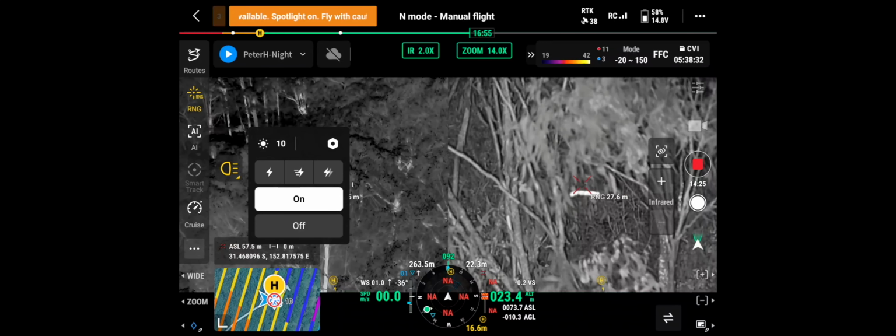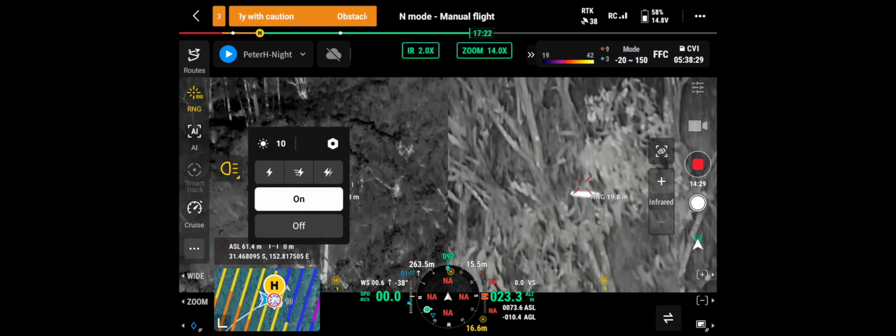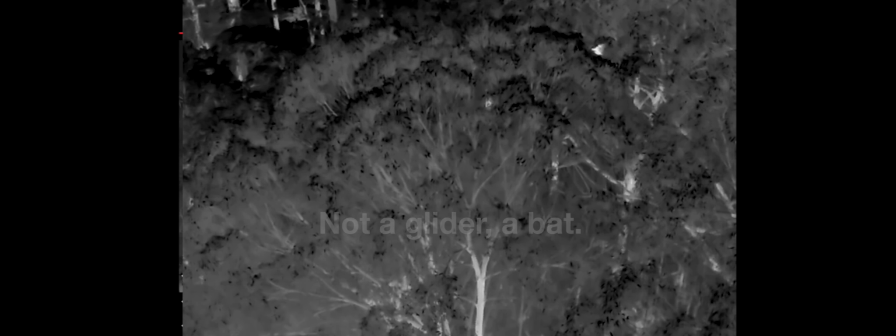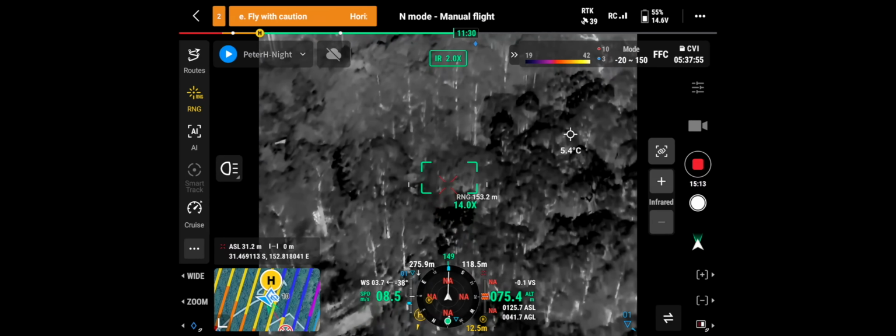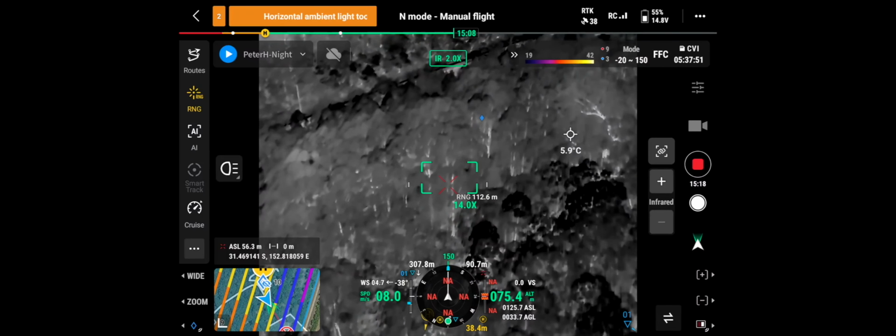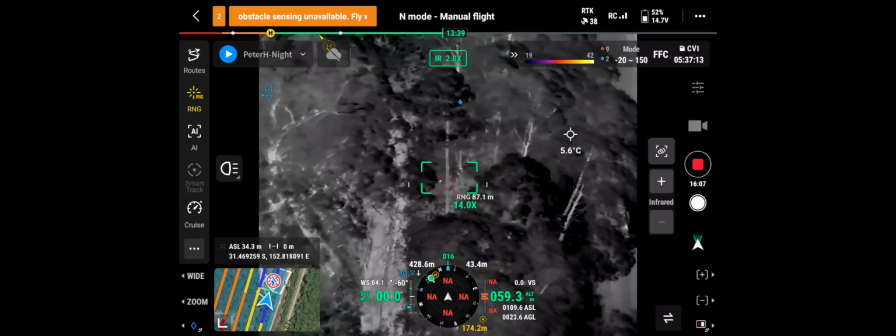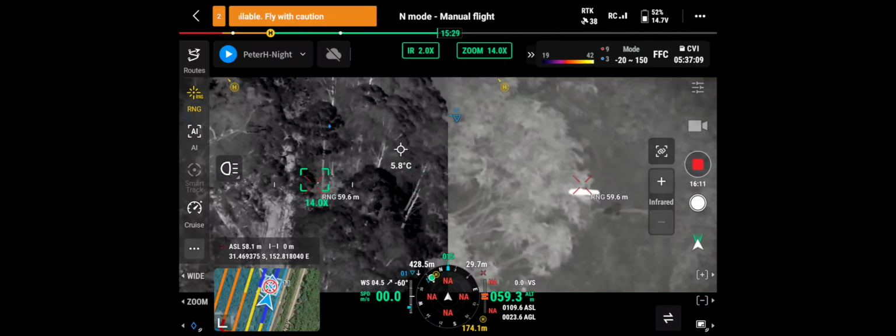Okay, that is definitely not. Just for shits and giggles, what is that?